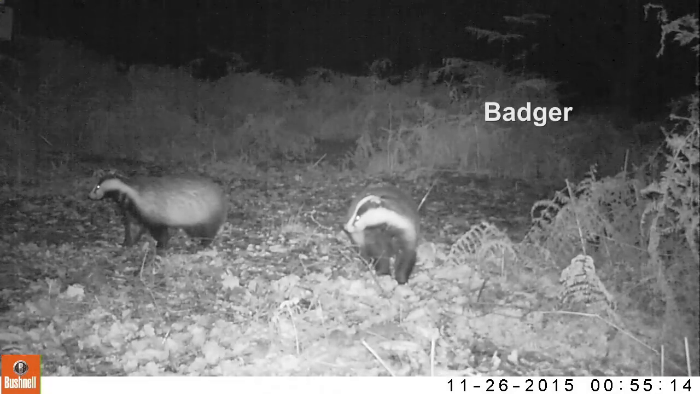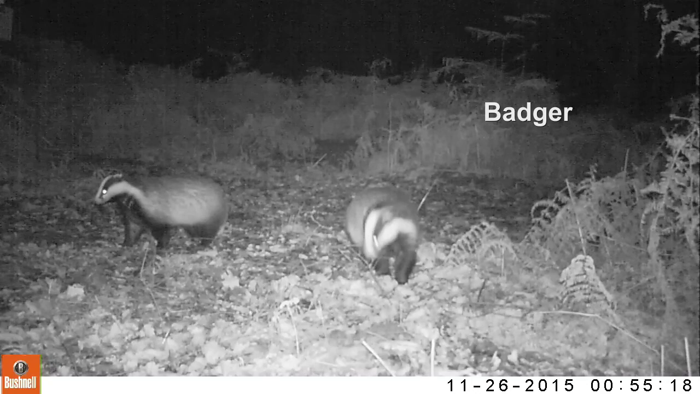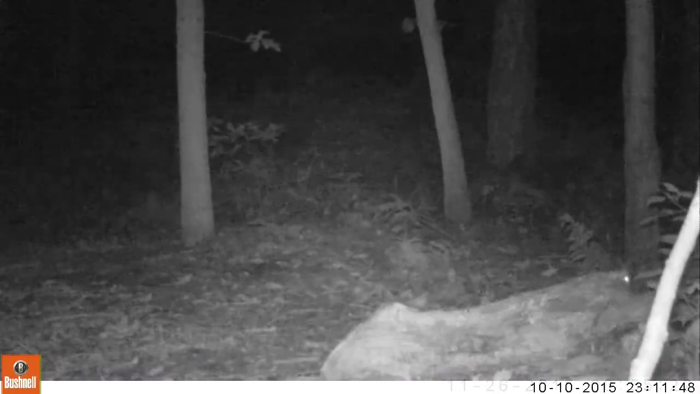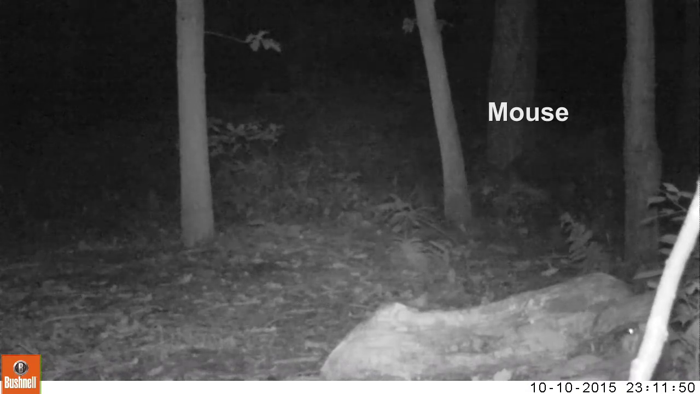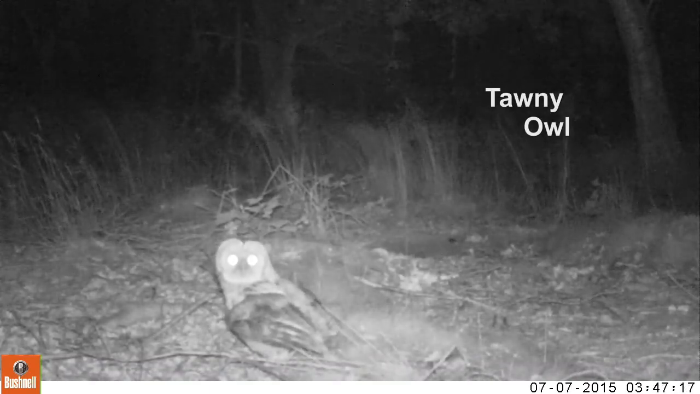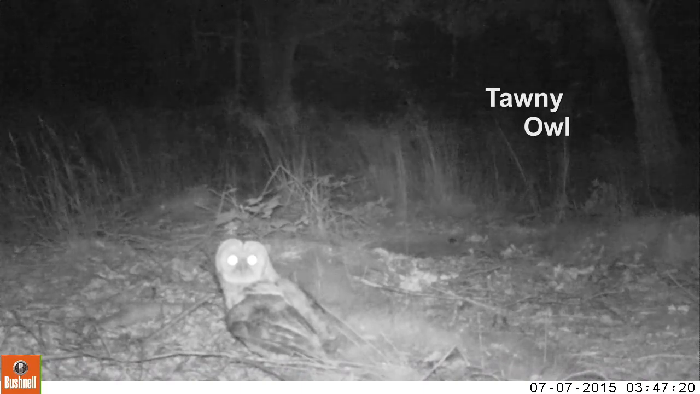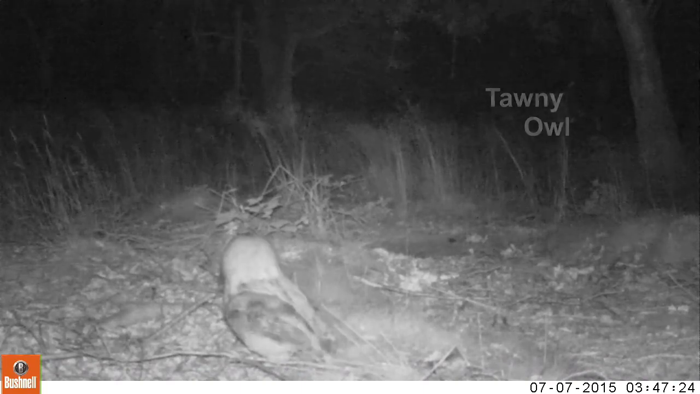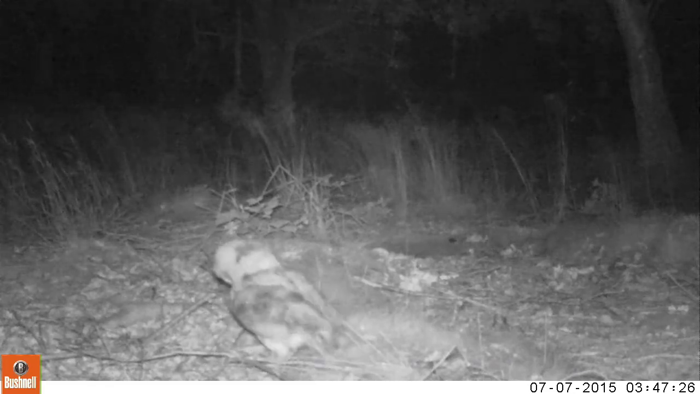Our trail cameras work with infrared light. This means footage recorded during darkness will be in black and white. This makes it a little bit more difficult to identify species like small rodents, for example. Although the cameras are angled at ground level, birds are coming here as well and were captured on the cameras, like this tawny owl.